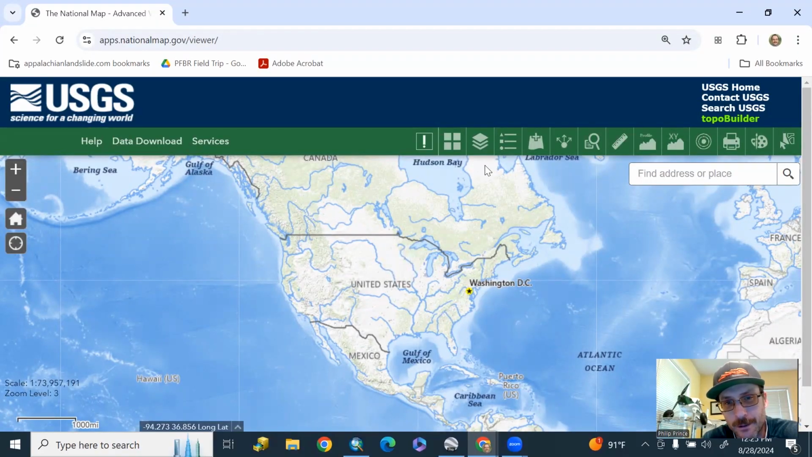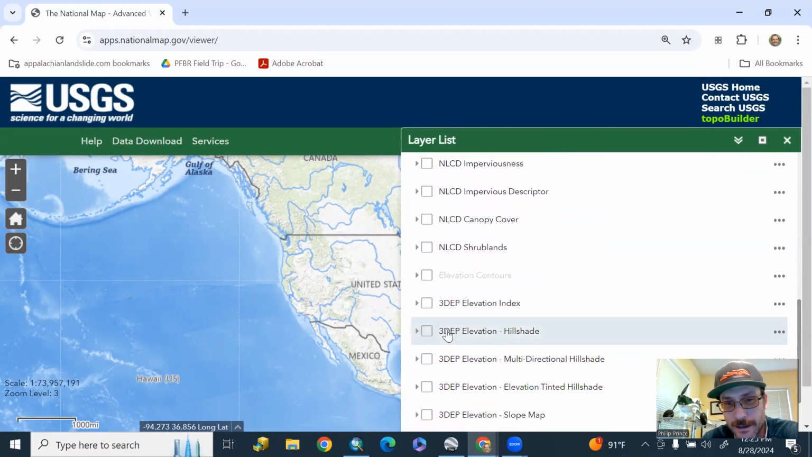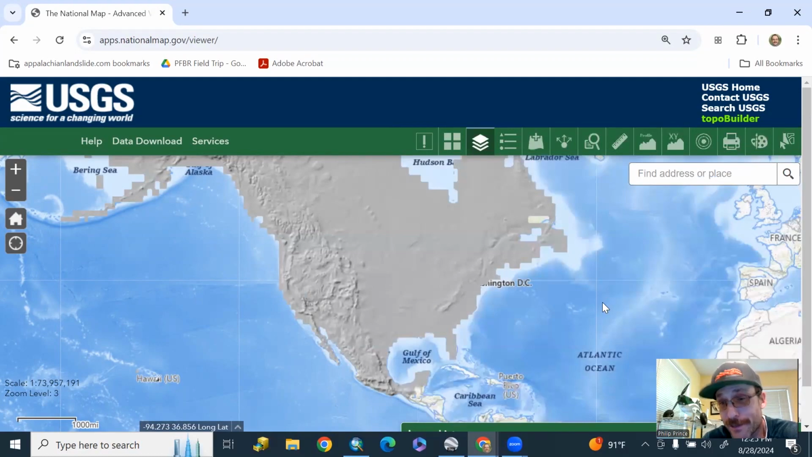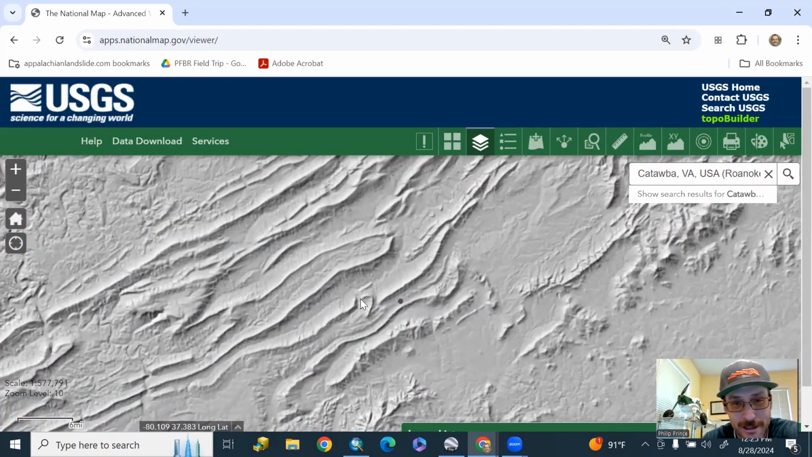Okay. What you want to do is come up to the top. You're going to see these 3 stacked squares, the layer list. Drop that guy down. Come down here to 3DEP elevation hillshade. Give that a check, and that's going to turn North America gray back there. That's that LiDAR hillshade overlaid across it. And then tell it where you want to go. We'll go to Catawba, Virginia, which is where we started this video out right there.